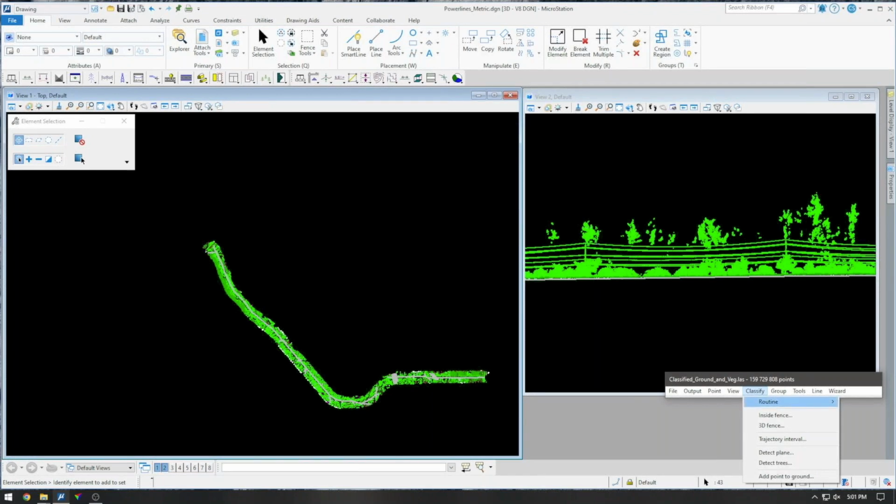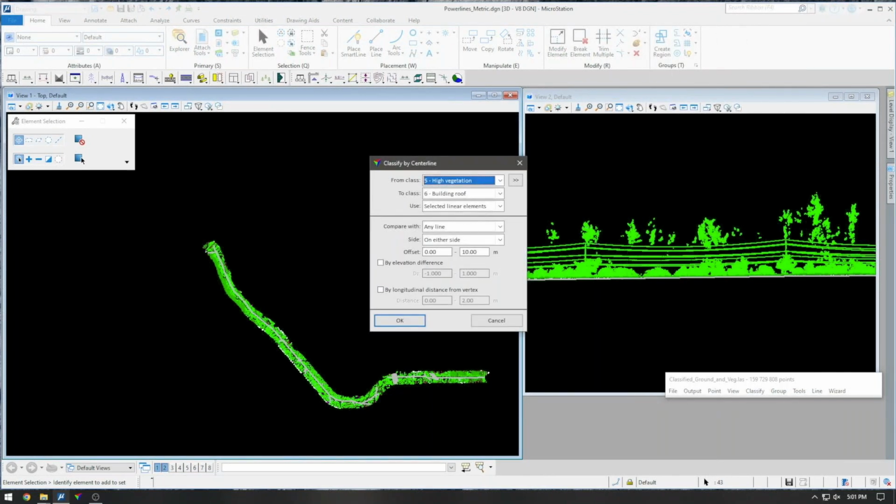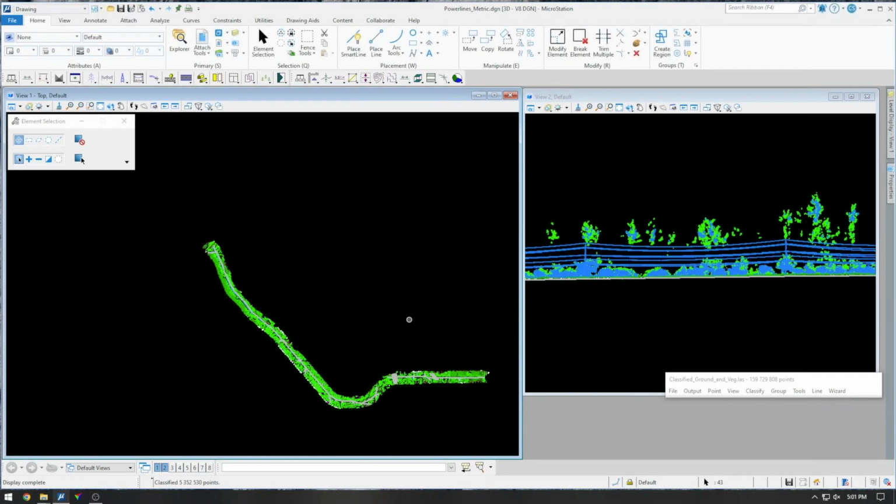Next thing I'm going to do is classify by center line around all these alignments, and I'm just going to create a buffer in a temp class from my high vegetation. So that will include my power poles, my lines, any vegetation within a 5-meter corridor of my alignments. So you can see now the blue points are a temp class.